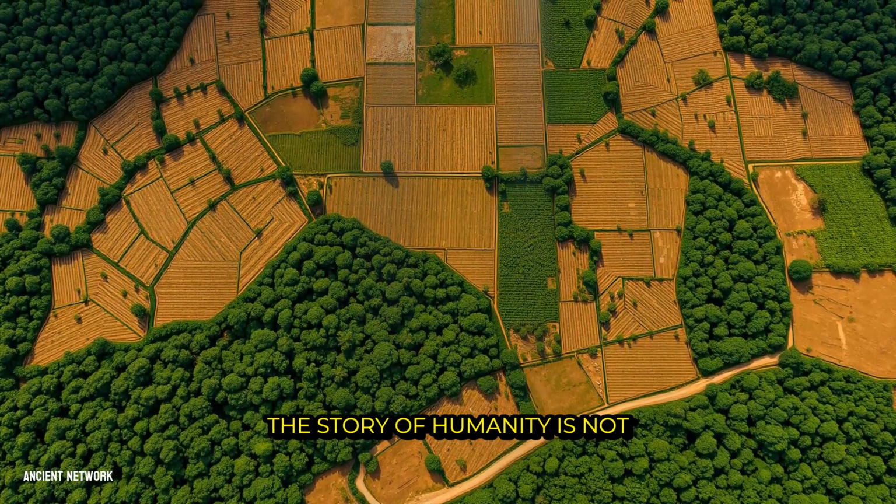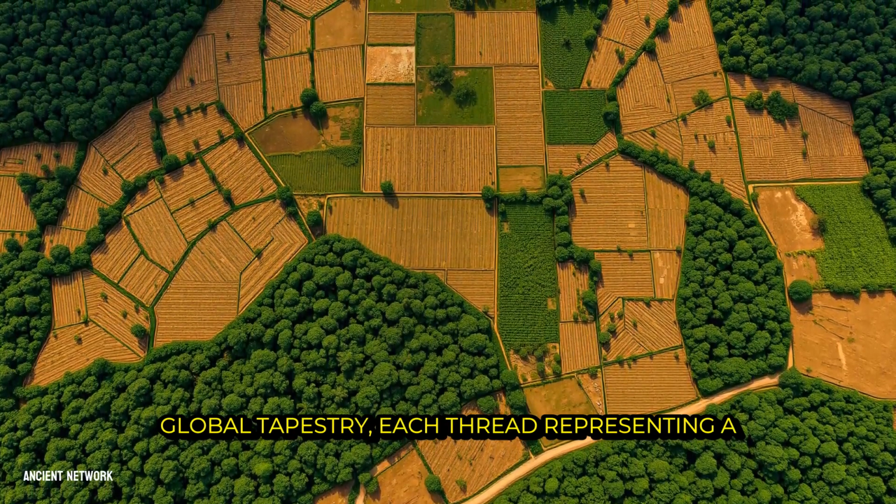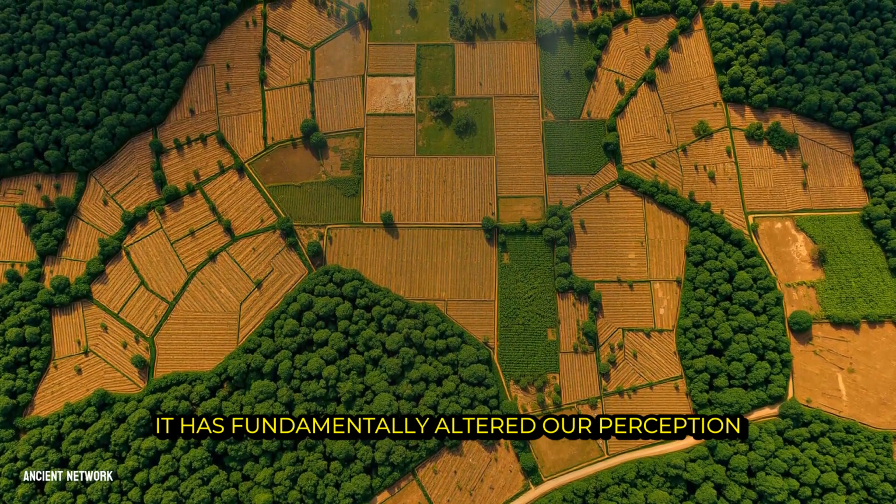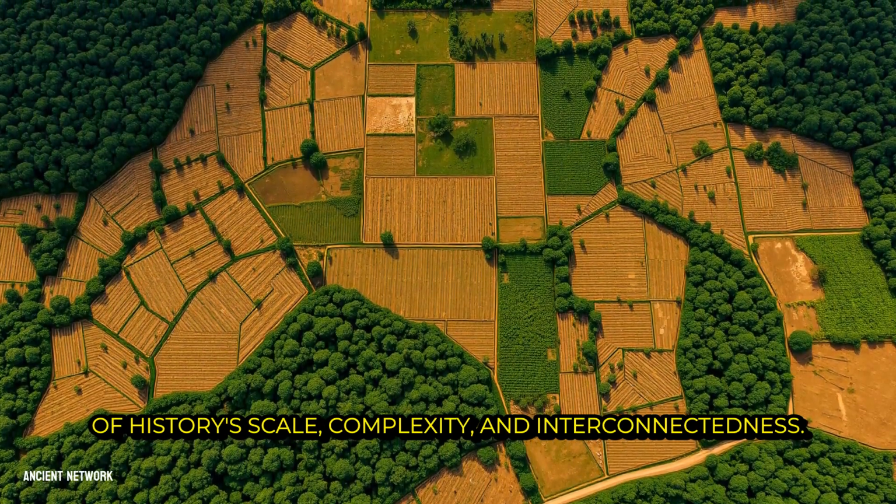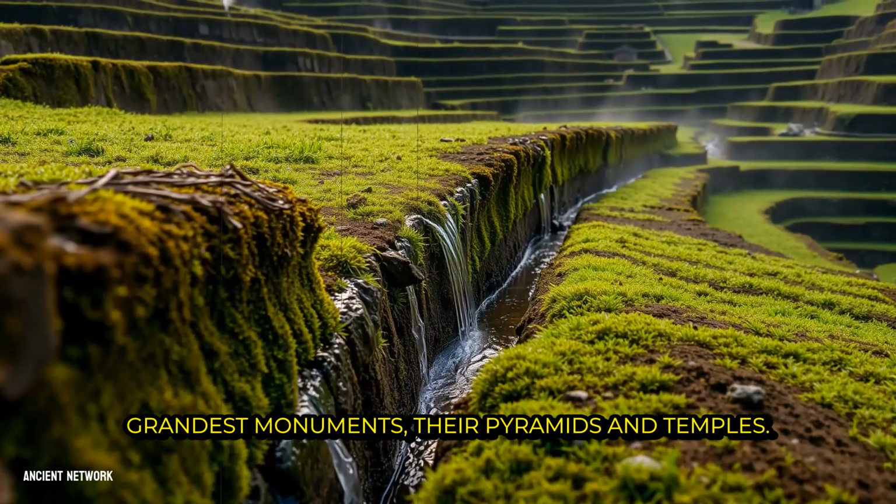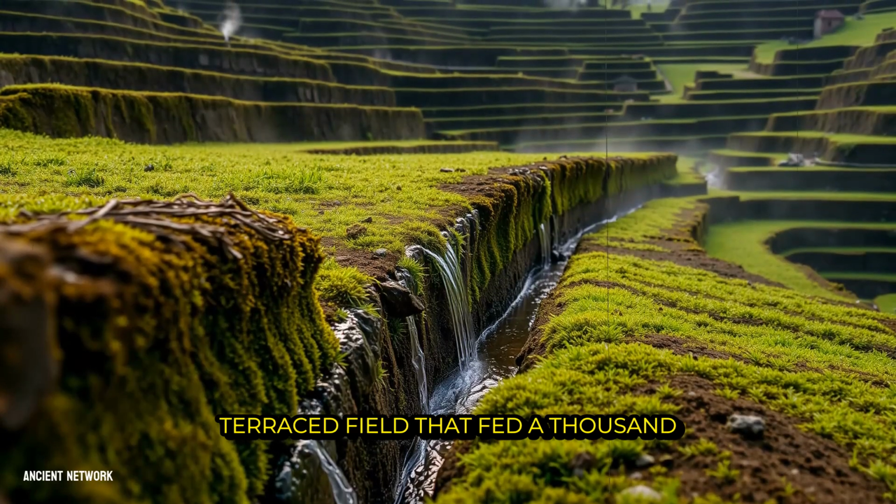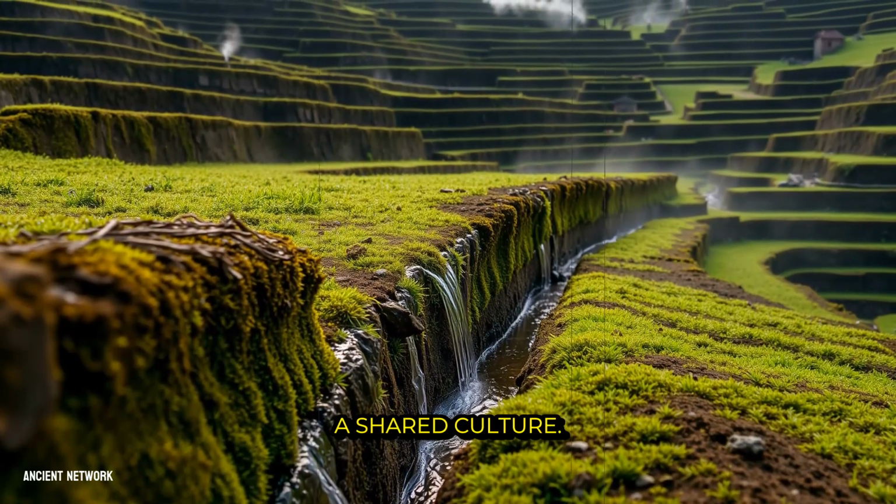The story of humanity is not a single thread, but a vibrant global tapestry, each thread representing a different way of building a world. Airborne laser scanning has done more than discover lost cities. It has fundamentally altered our perception of history's scale, complexity, and interconnectedness. We once measured civilizations by their grandest monuments, their pyramids and temples. Now we understand them by their systems, the quiet genius of a terraced field that fed 1,000 families, the subtle logic of a causeway that linked distant communities into a shared culture.